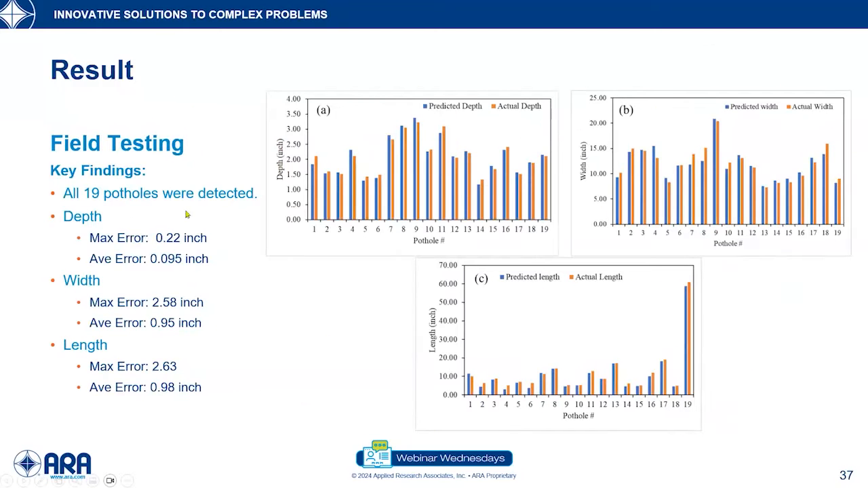The key thing to note here is that all the 19 potholes were detected, which is excellent. So we have 100% detection, and the maximum difference in depth was observed to be only 0.2 inch. For width, the maximum error was observed to be 2.58 inch, and in terms of the length, the maximum error was observed to be only 2.63 inch.